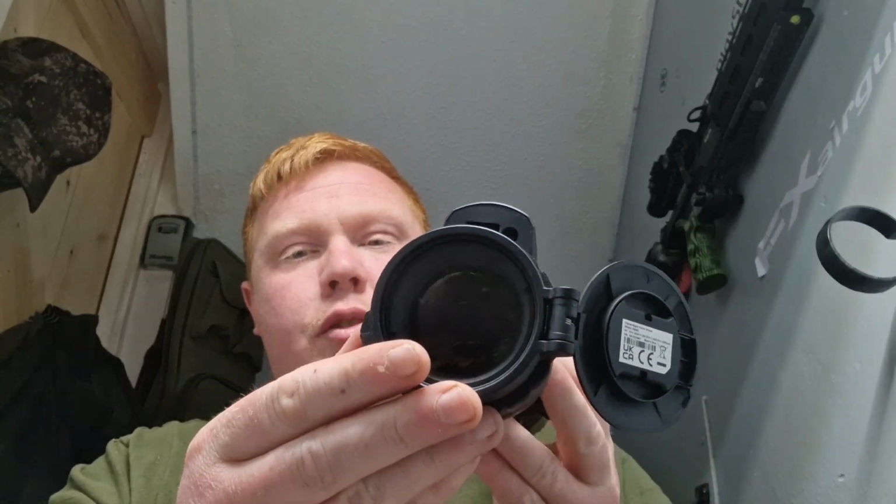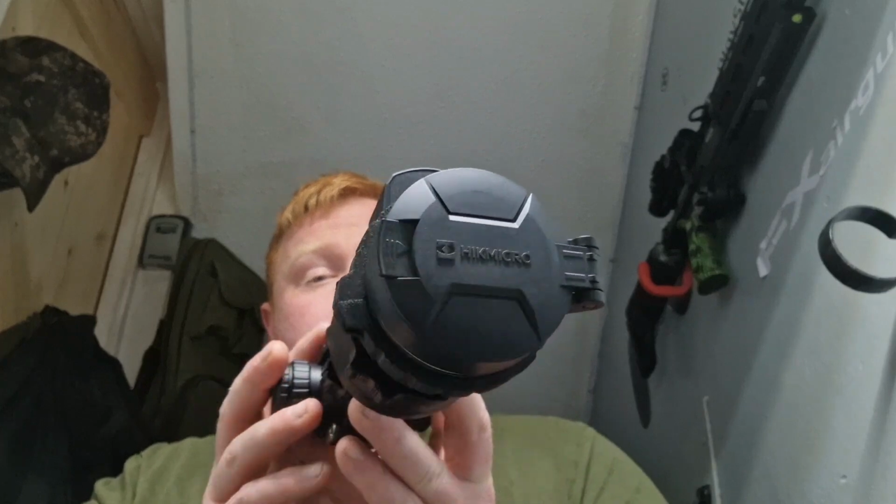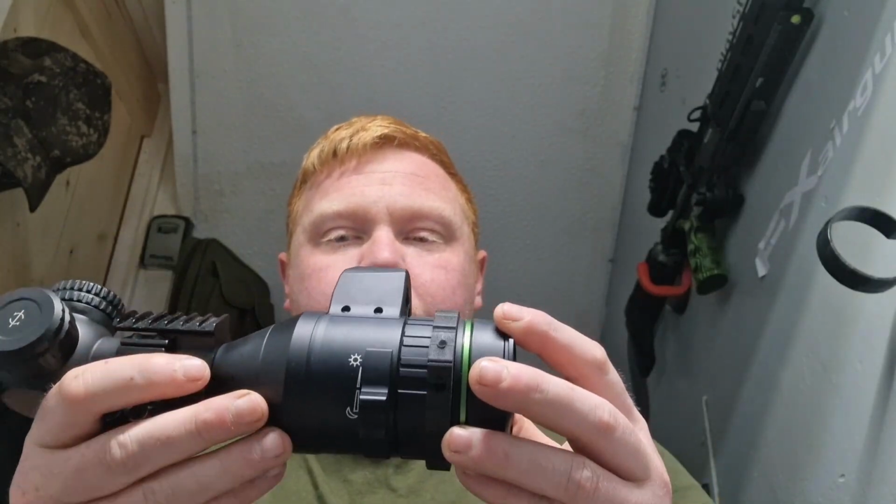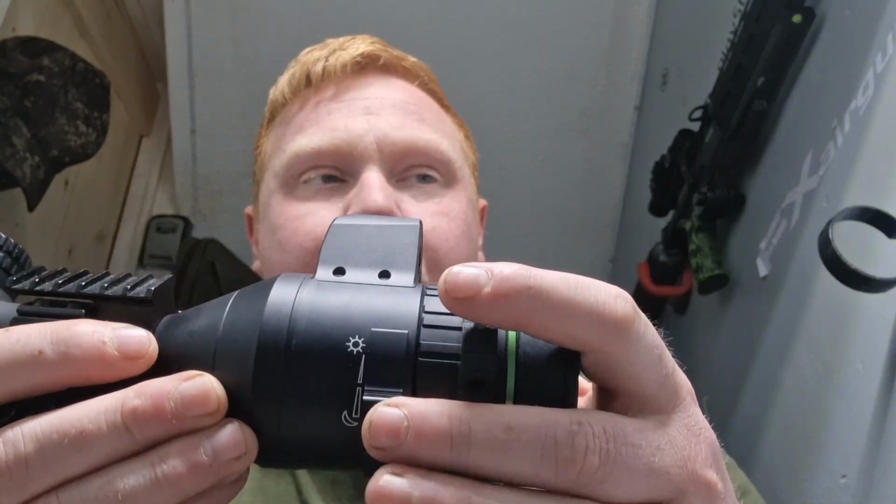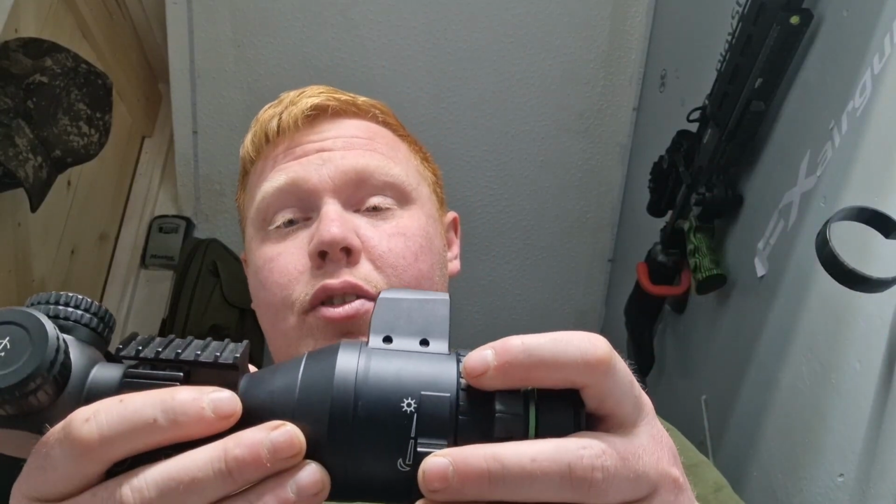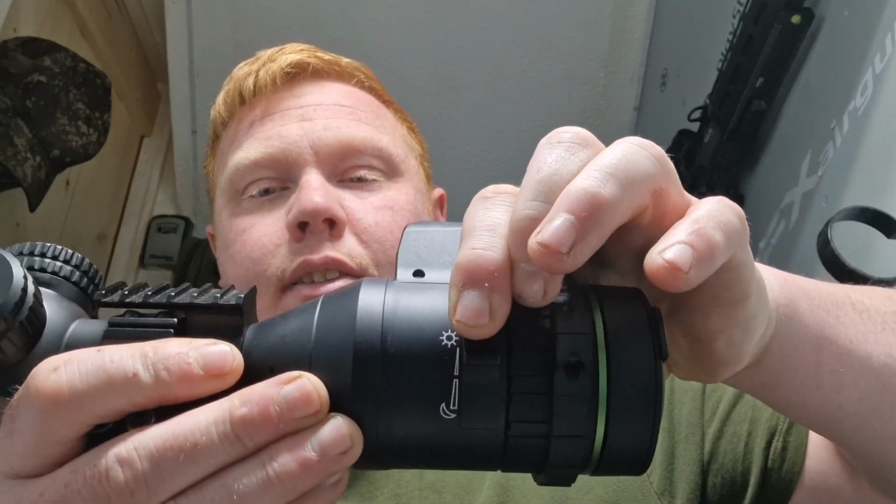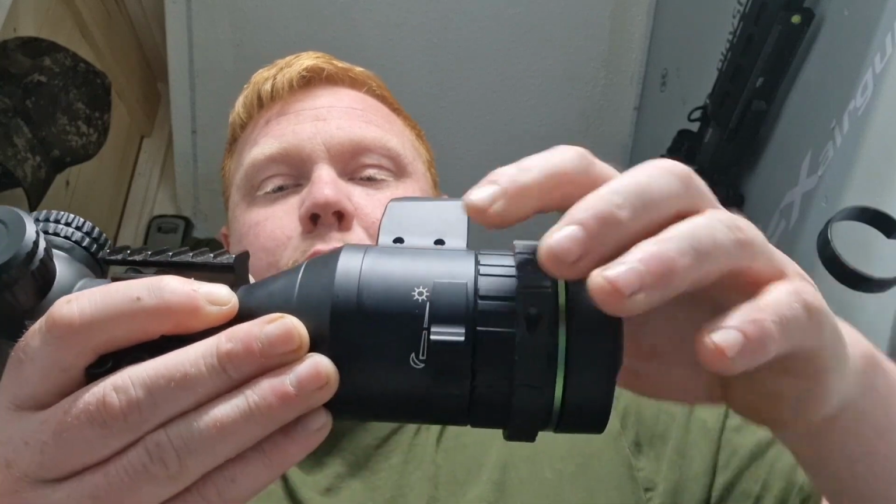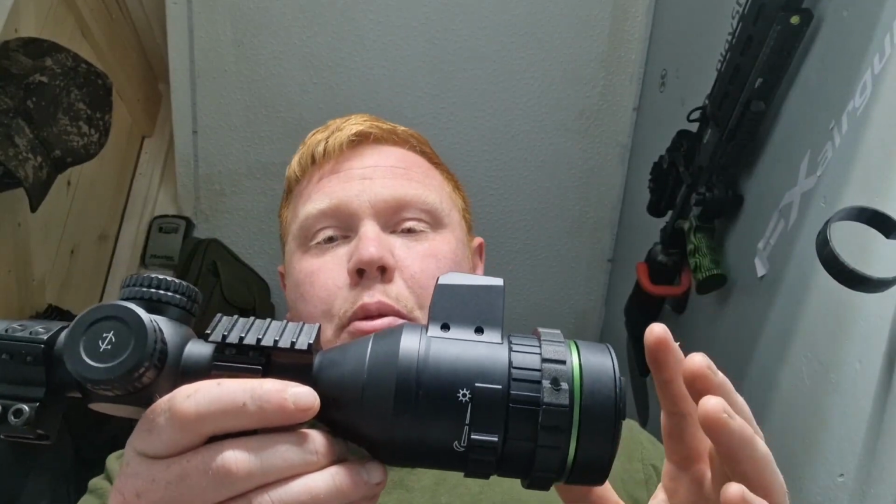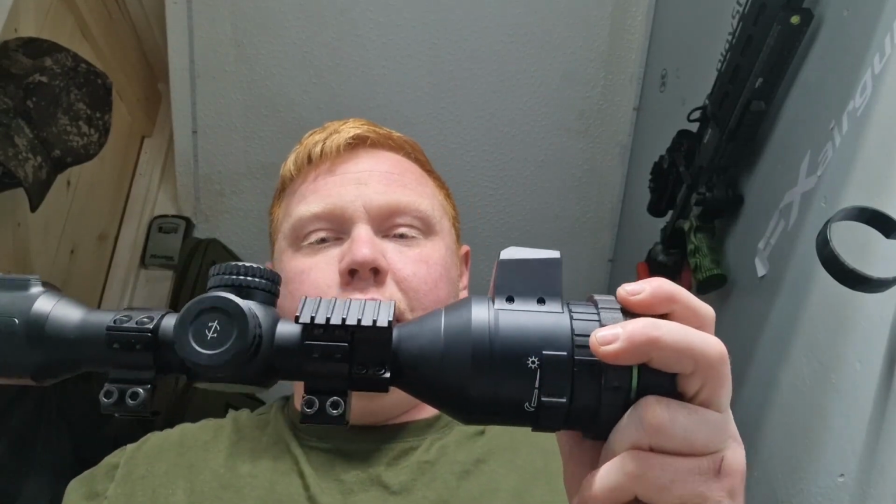Same flip out lens, lovely nice big lens on the front. Your rangefinder on top there, like I said, anywhere up to 1,000 meters, no problem at all. Now this also features an adjustable, I can't say it. Anyway, basically what it means, on a bright sunny day you can adjust how much light goes into the scope just by sliding this. So if it's a bright sunny day, there's too much glare coming off your scope, shut that up a bit, no problem at all. Really nice feature that.